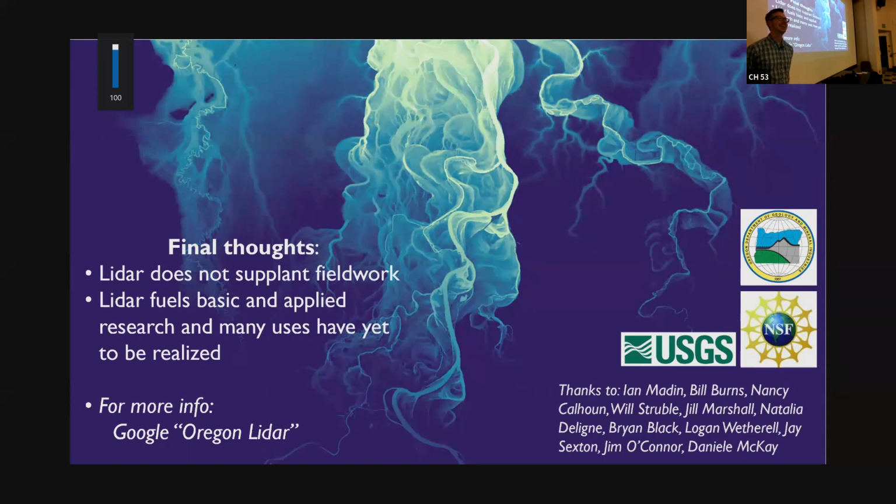Next question. We got one in the front. How valuable is LiDAR in urban areas like Portland? Oh, great. It's good everywhere. Depends what you want to map. What does it add?